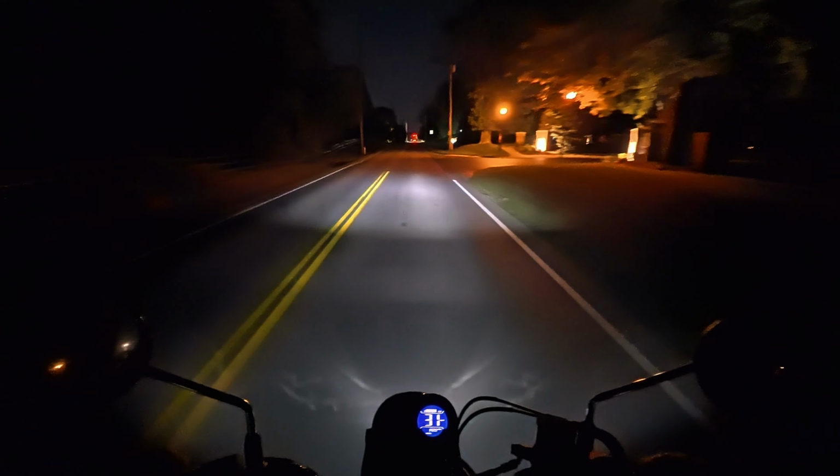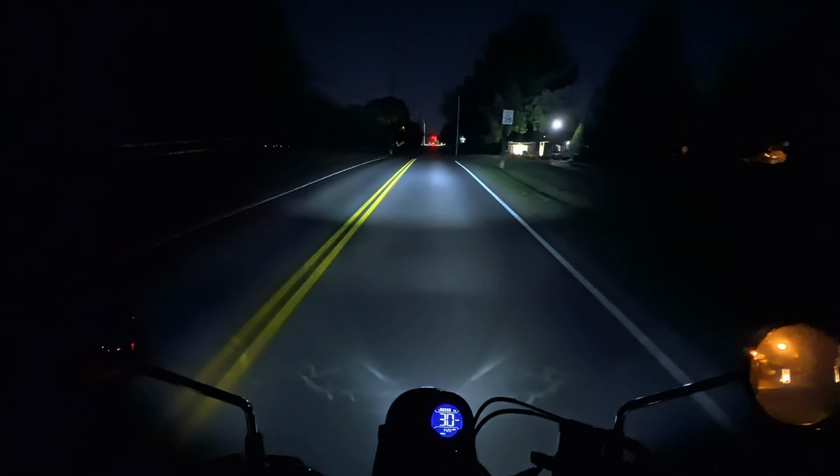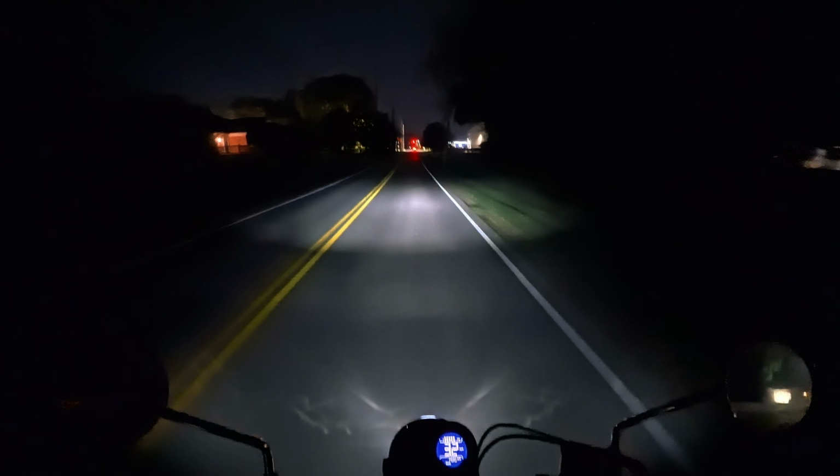So this will be a good example of this camera capturing an area that has a little bit more light than all the areas I was just going through.